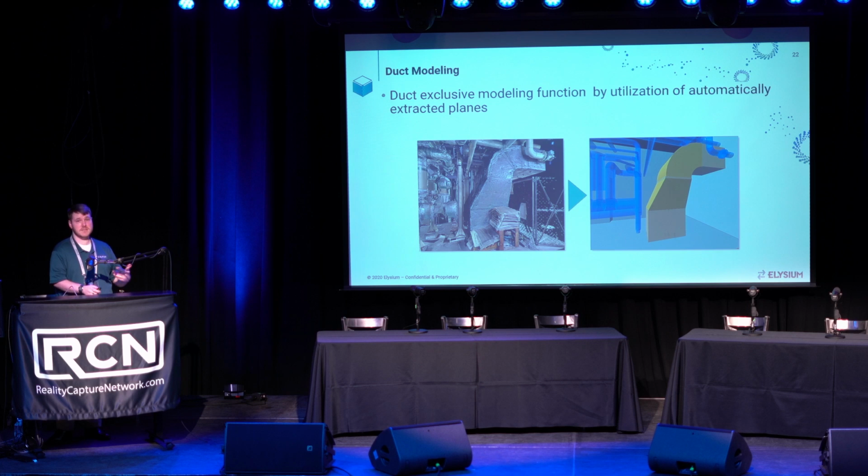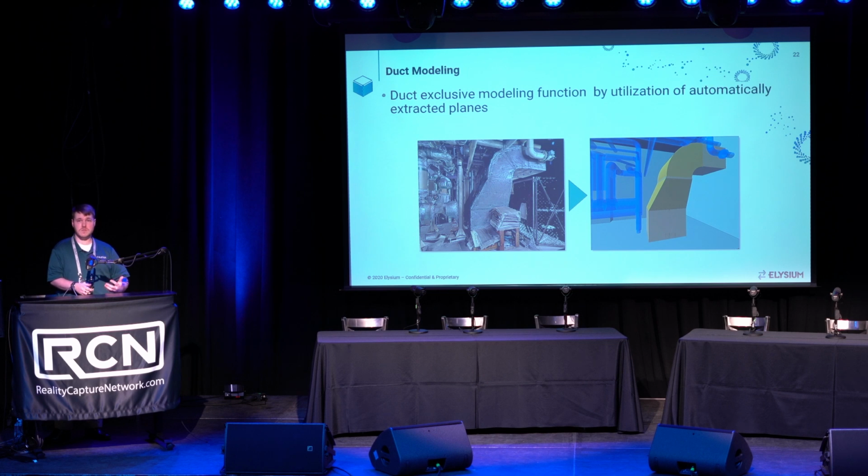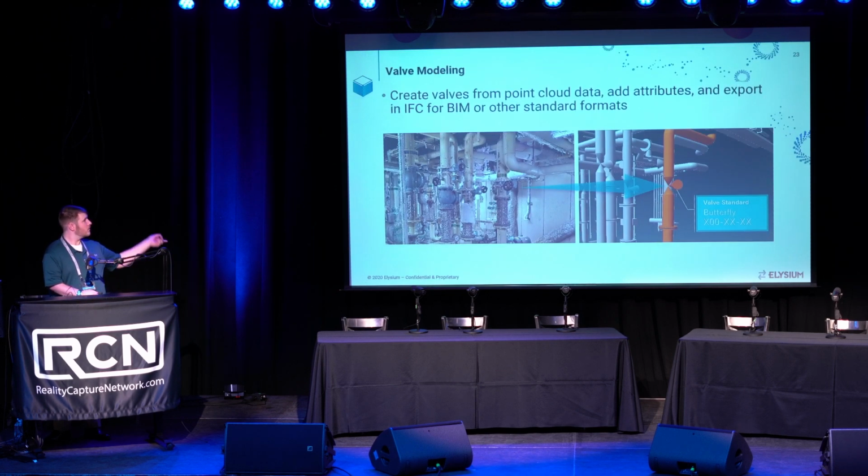Next is duct modeling. Similar to pipes and steel structures, we want the ability to represent these duct elements. With InfoPoints, we give you those tools in order to recognize those straight duct elements and connect them together into usable segments in the environment. Moving on into other functions of InfoPoints, valve modeling with our pipes. So in this case, just like with steel structures, pipes and valves have the ability to apply standard elements from libraries within InfoPoints right into this information.